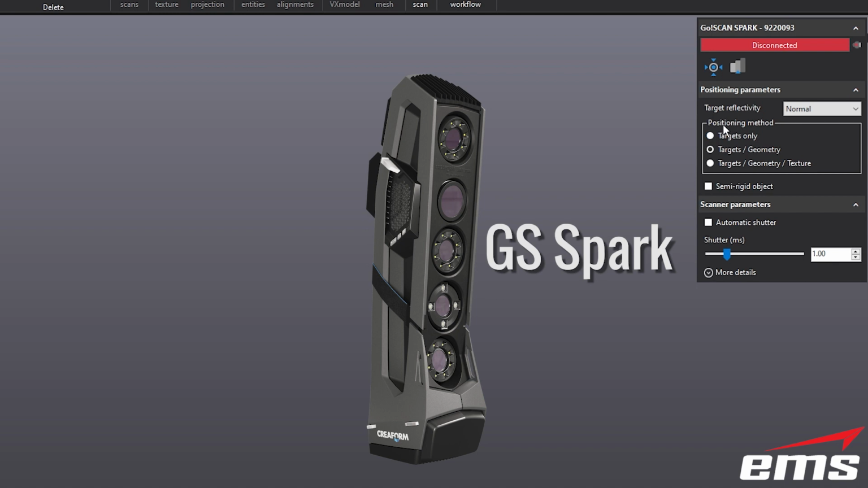Now over here, the positioning method. If you can get away with targets only, that's going to be the most accurate way to scan. So if you've pre-scanned all the targets and you've put enough targets on the part, then go ahead and do that. If you start using geometry, or geometry and texture along with targets, theoretically you can introduce some inaccuracies because it's going to try to align to geometry, and that's just not as accurate. So if you can use targets only, that's going to give you the best settings, along with these over here for the GoSCAN Spark.